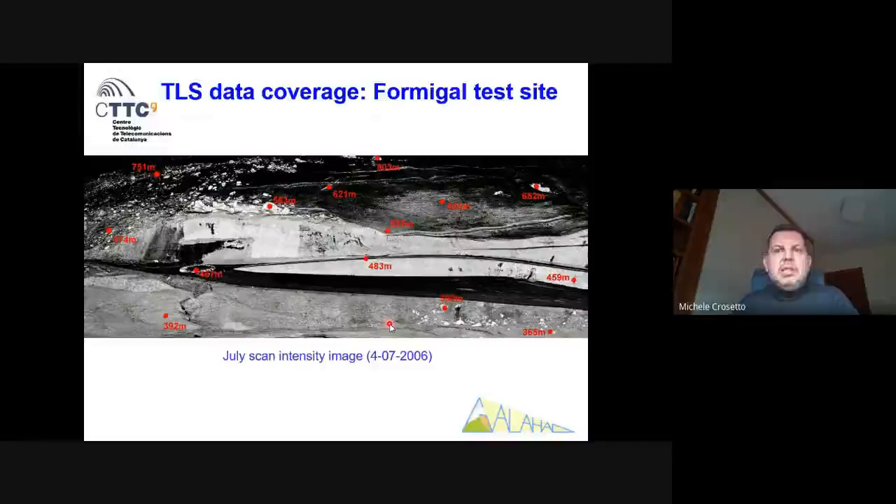First, I show you just briefly the results with the terrestrial laser scanning. We were on the opposite side of the valley, acquiring this data. This is the intensity image of the laser scanner. You can see here the distance is up to 800 meters, more or less.